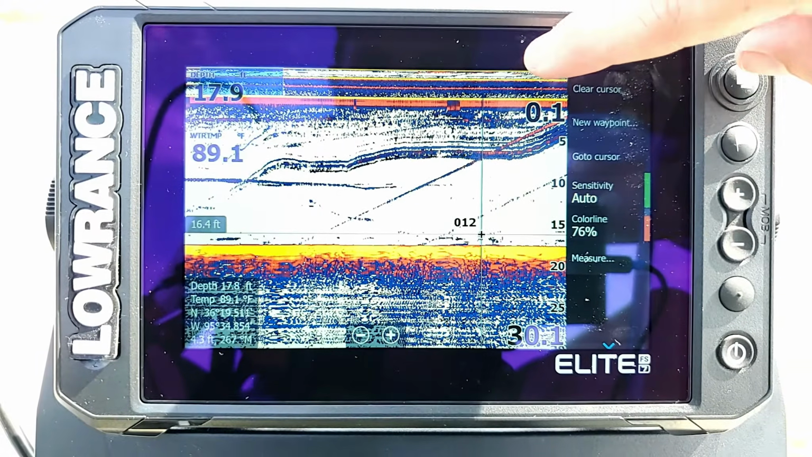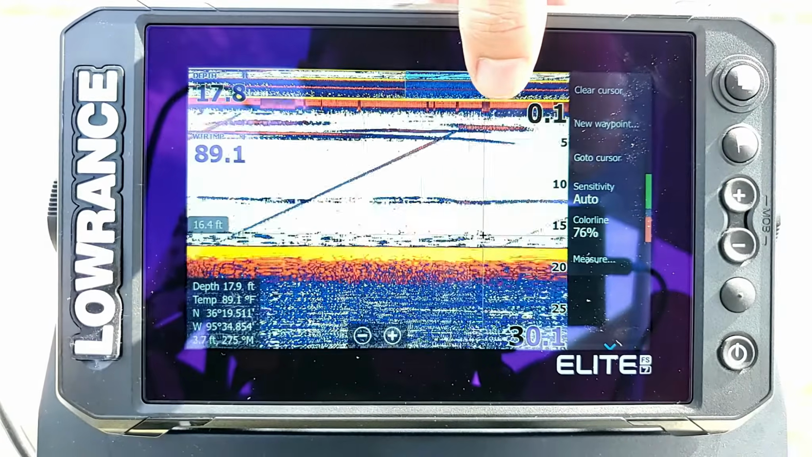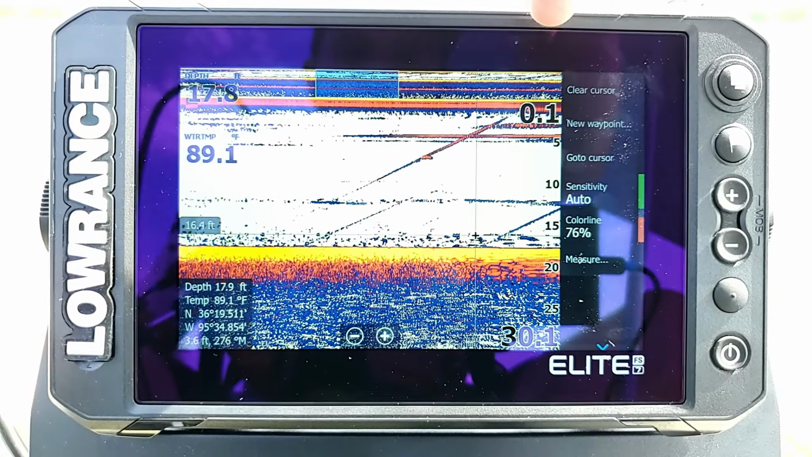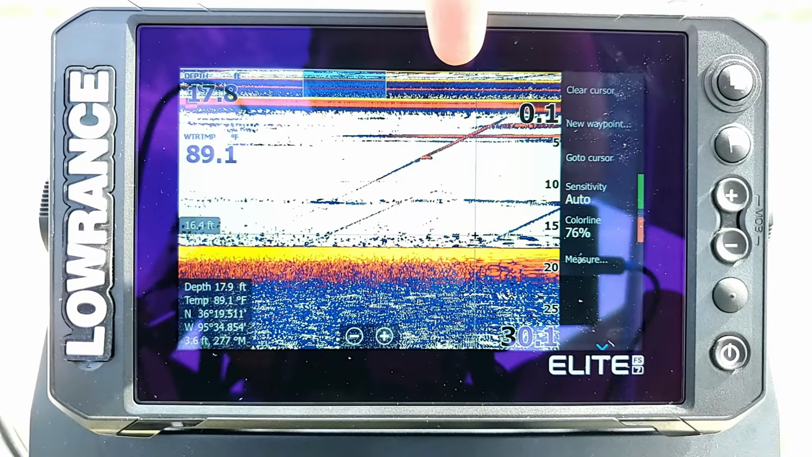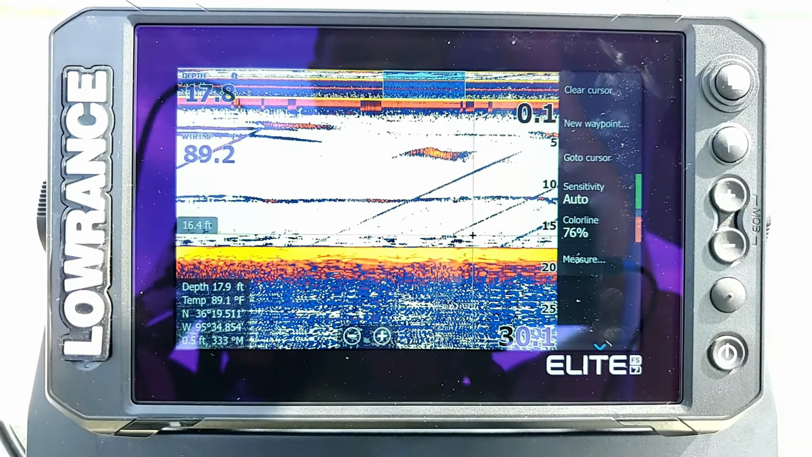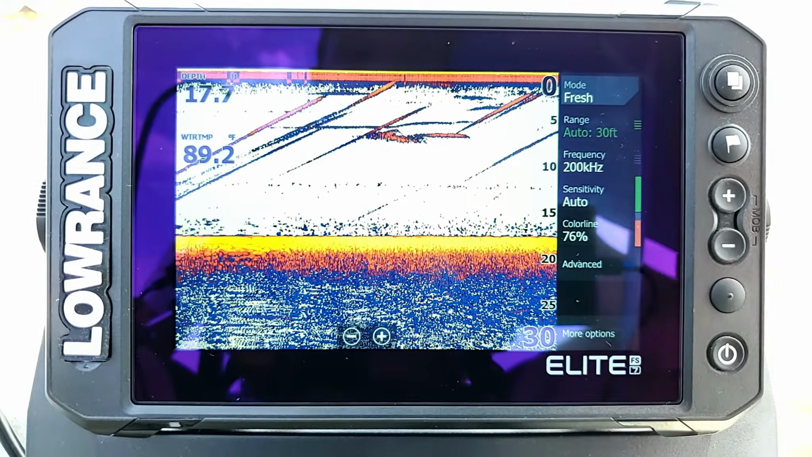Now you can see here up at the top, this is our preview cursor. You can do the same thing. We can touch on this little box and drag it back and forth like that, just to quickly scroll around and see certain areas. Like I said, it's a little miniaturized picture of your screen, so if you look at it closely, you can maybe identify structure or something in there, quickly grab it, scroll over to it, and then set your waypoint on that spot. But whenever you're done, you need to make sure that you hit clear cursor, so that it clears out of there and goes back to the live screen.